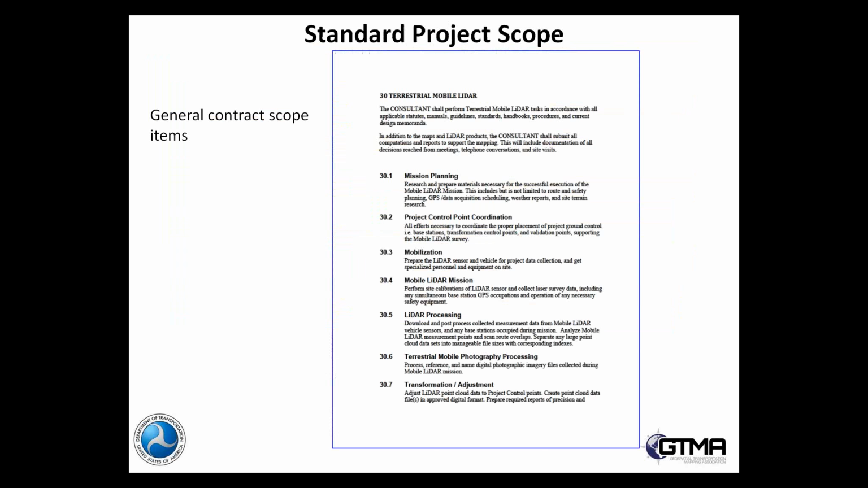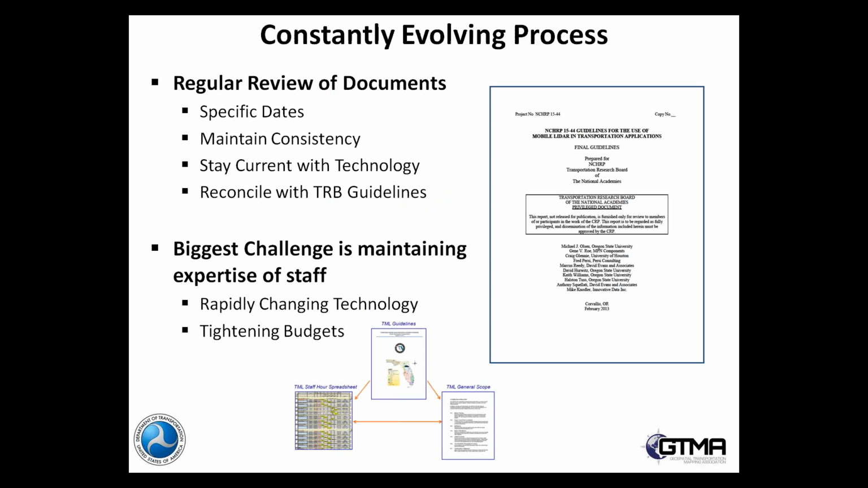Quickly, after the staff hours were generated and the form was generated, we also needed to come up with some generic scope, because we have a general scope item for all projects, and then certain things are put in for particular criteria. So we needed a set of general contract scope items that could be used in different contracts with consultants. And those all three go together.